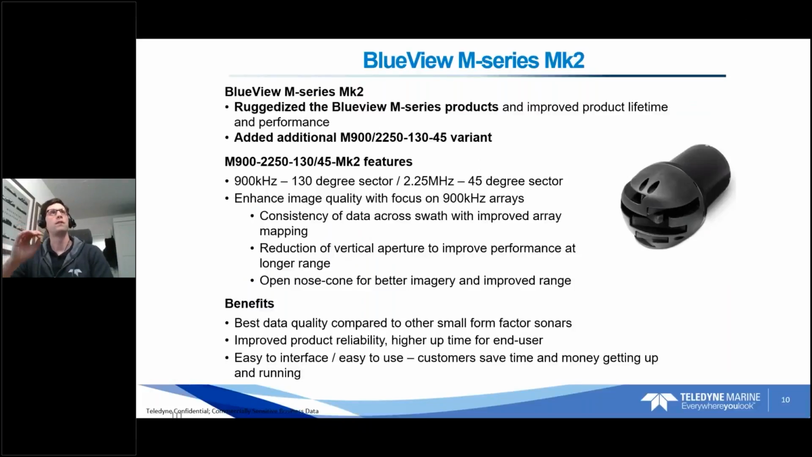I do want to briefly touch on the Blueview M Series Mark II. The M Series, generally speaking, is the name of our 2D imaging line, and the Mark II is our latest and greatest iteration of this product. We recently made a number of upgrades.